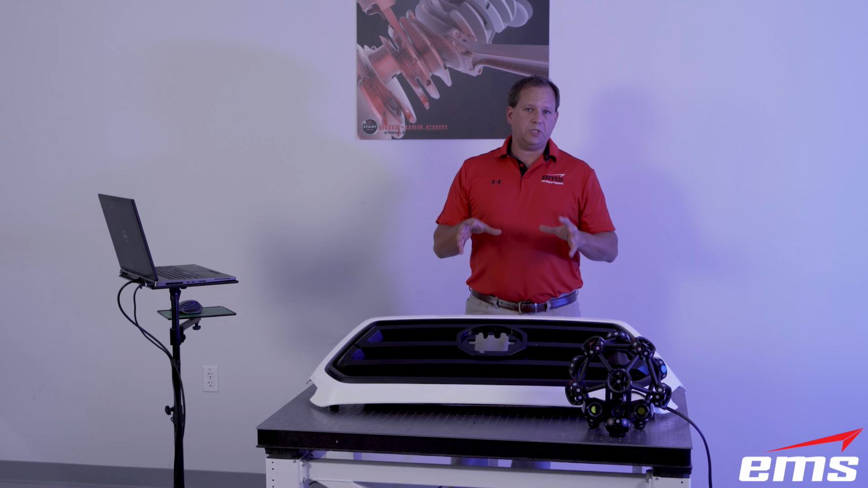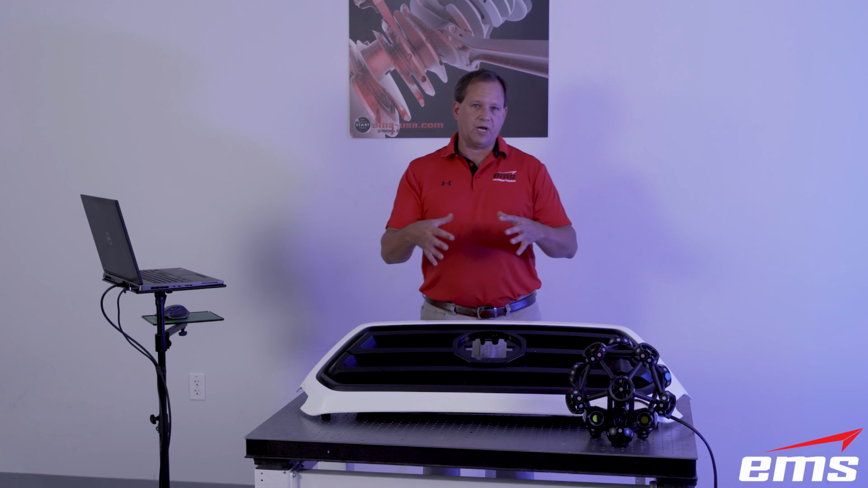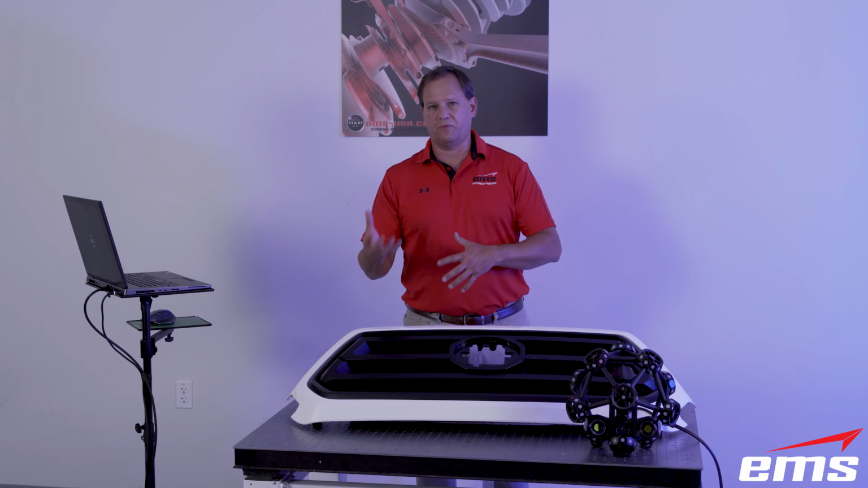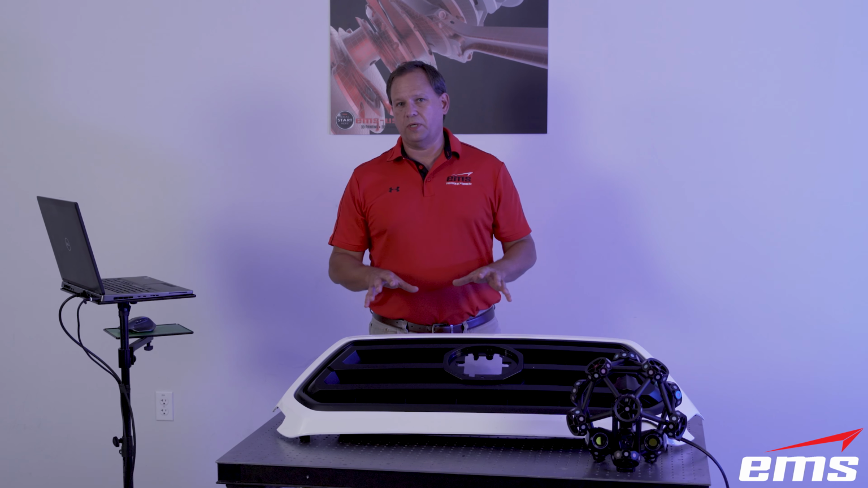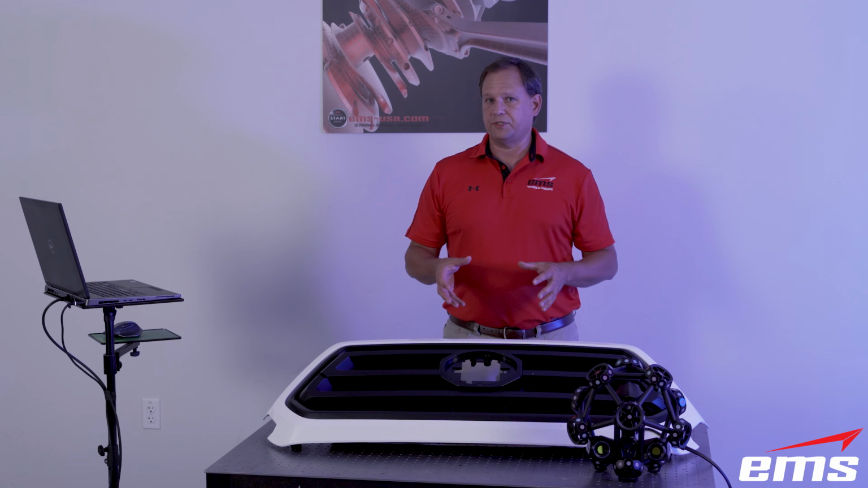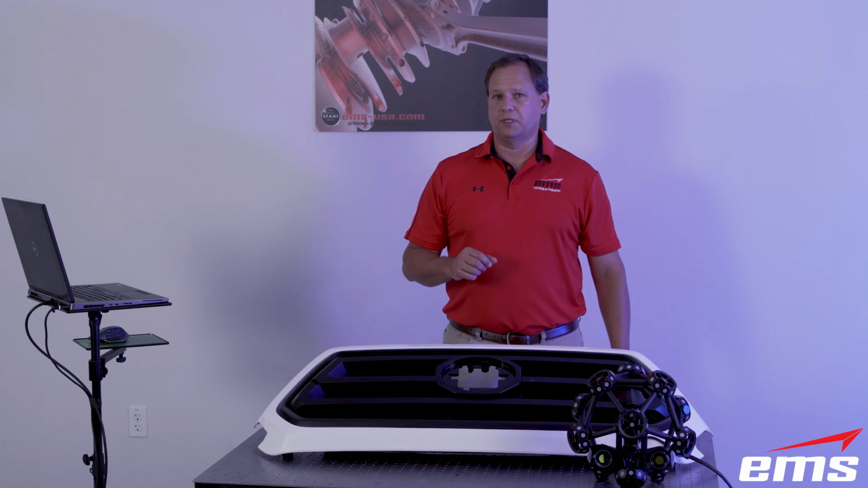Now, there are times we use static mode because it just makes sense. We're not out in that harsh environment. Maybe it's a smaller part, and it's just easy to scan it, flip it over, scan it again, and align the data. So, there are times that static mode is good. But we have another mode, which we use probably 80% of the time, and that's called dynamic referencing. So we're going to set up for that and show you how that works.